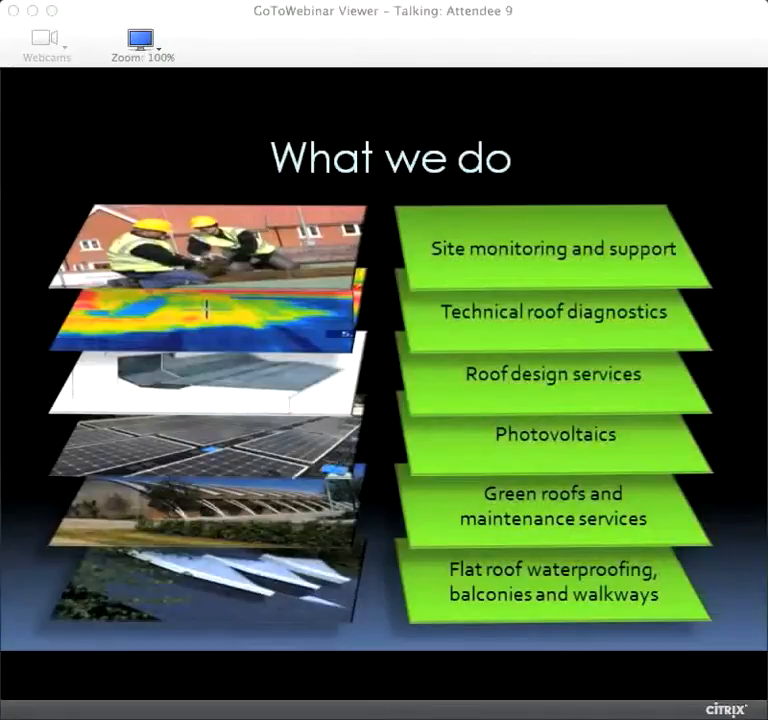Really quickly, we manufacture and supply lots of different types of flat roofing systems, all the way from bituminous products to single plies, liquids, the hot melt systems. We use a lot of that underneath our green roofs, which we're probably dominantly known for in the industry.